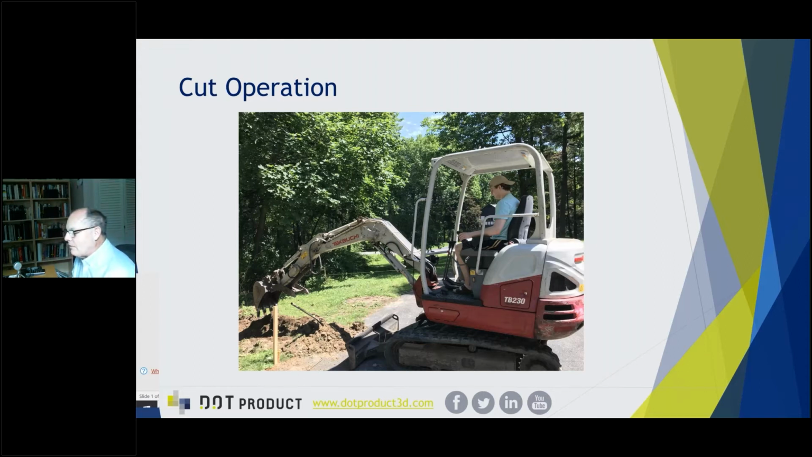Neither of us had ever operated one of these pieces of equipment before, so it was definitely a steep learning curve. And my hat goes off to the people who do this for a living. They have very fine control over the bucket on pieces of equipment like this, and we were rank amateurs. But eventually we got it. It took us a couple of hours.